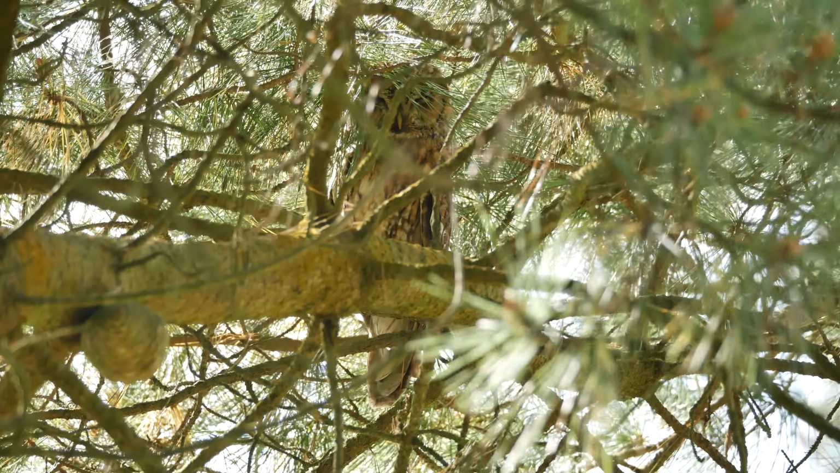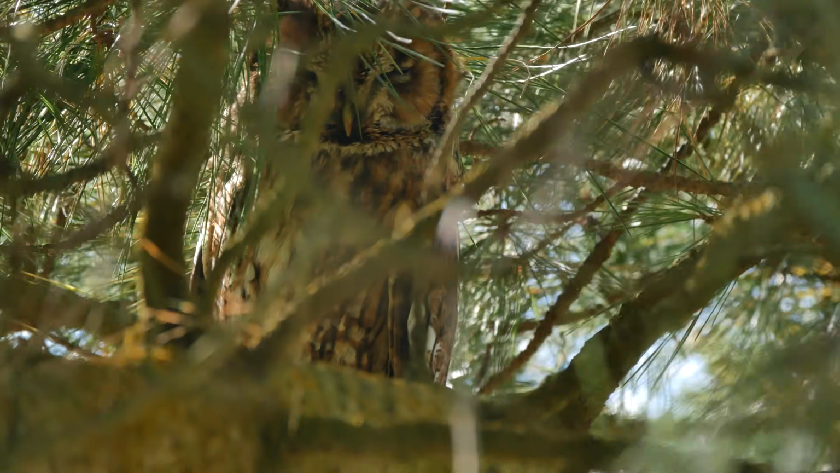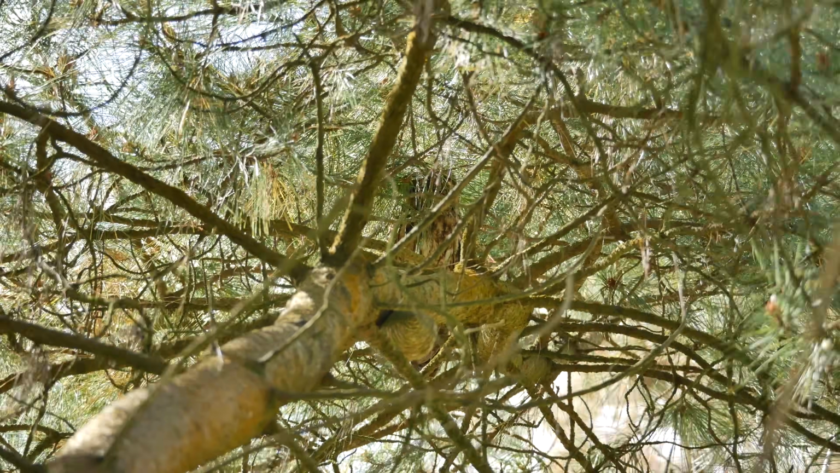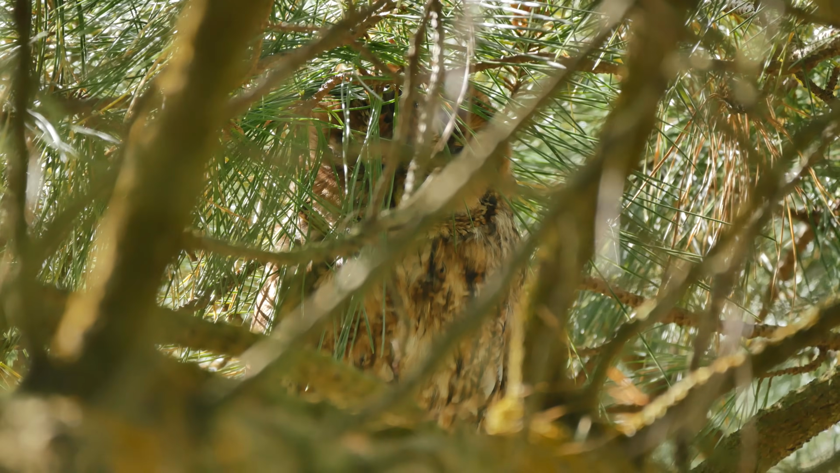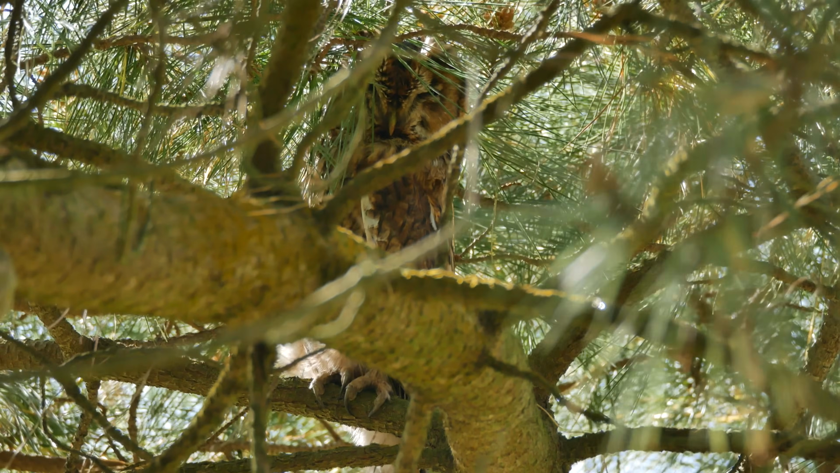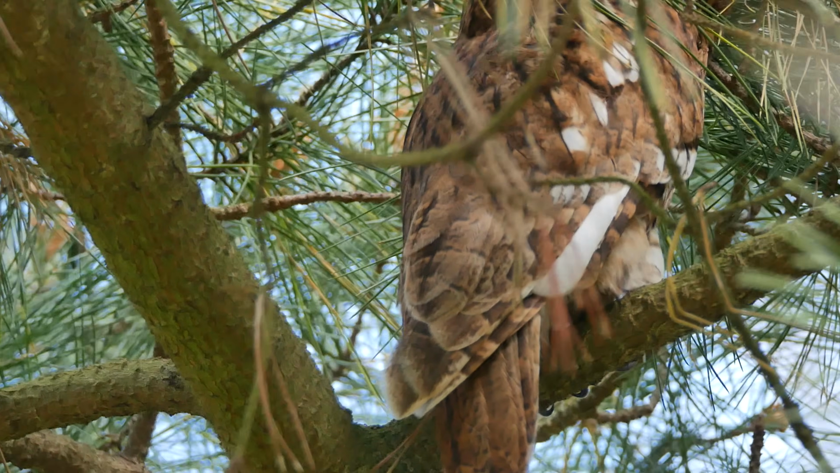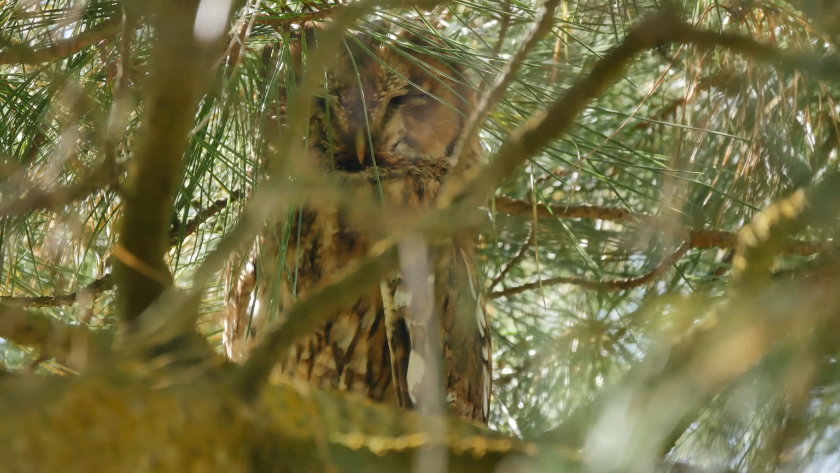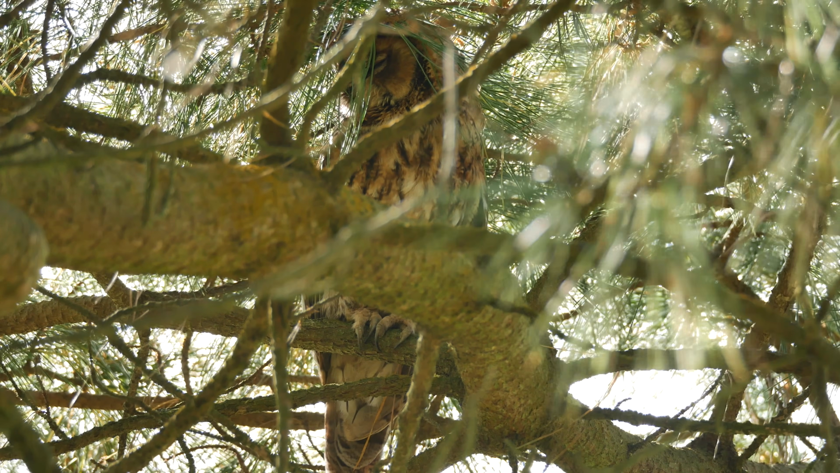Thankfully, I got some footage of the tawny in the afternoon with some lovely sunlight. This tawny was at the end of a branch that was being blown up and down in the wind. Tawny owls are the UK's most common woodland owl and are highly territorial, often keeping to the same territory for life. It's the tawny that makes the classic twit-to-woo owl call. However, it's not a single owl making the twit-to-woo. It is the male owl saying hoo hoo and a female owl answering with a kee-wick sound.